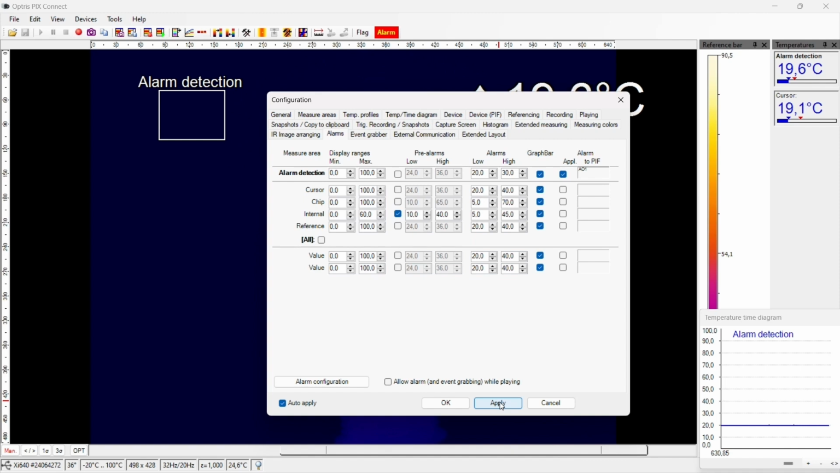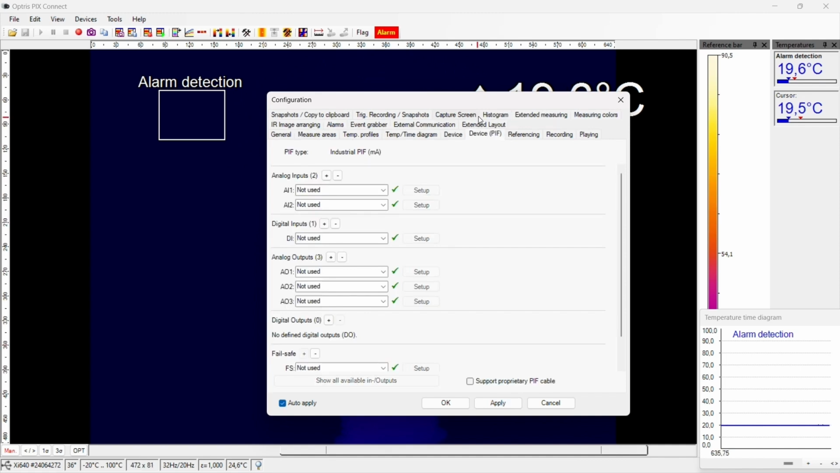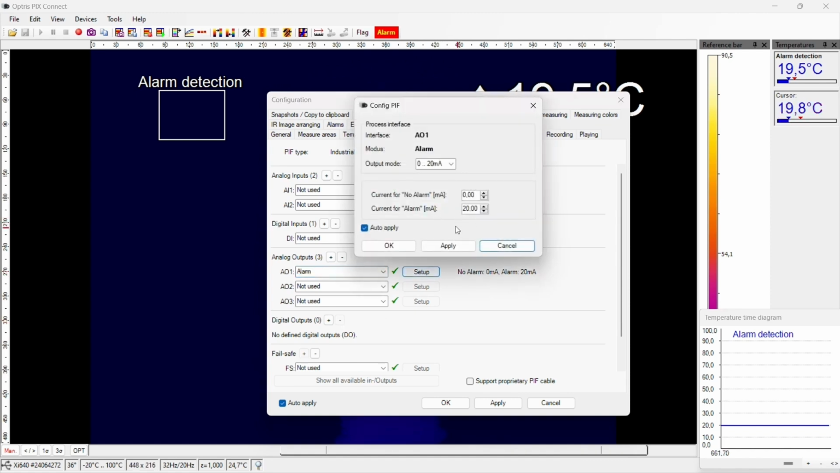Now go to the tab Device PIF. Enter the pull-down menu under Analog Output A01 and select the item Alarm. If you want to use the alarm signal as analog output, push the button Setup. Here you can enter the analog output values for no alarm and for alarm. Push the button Apply.